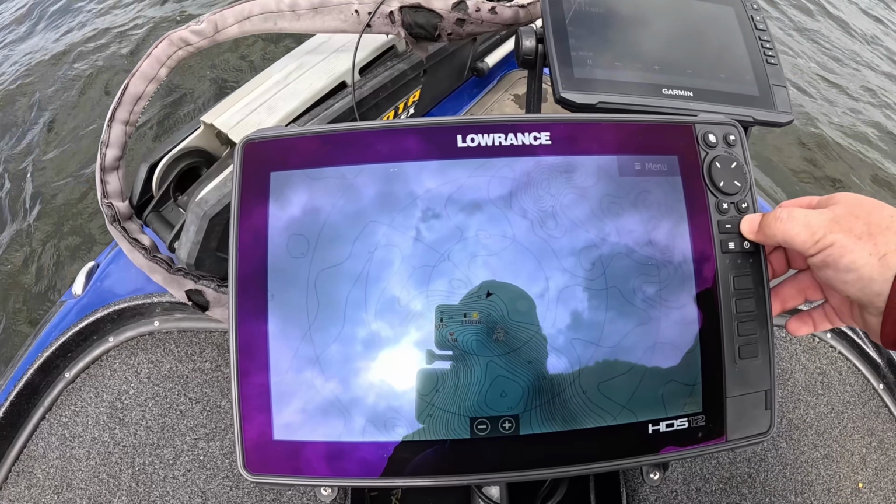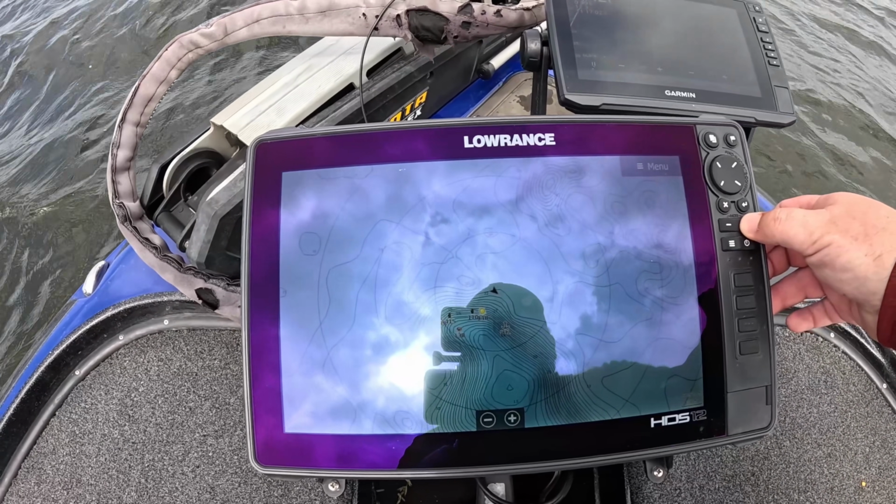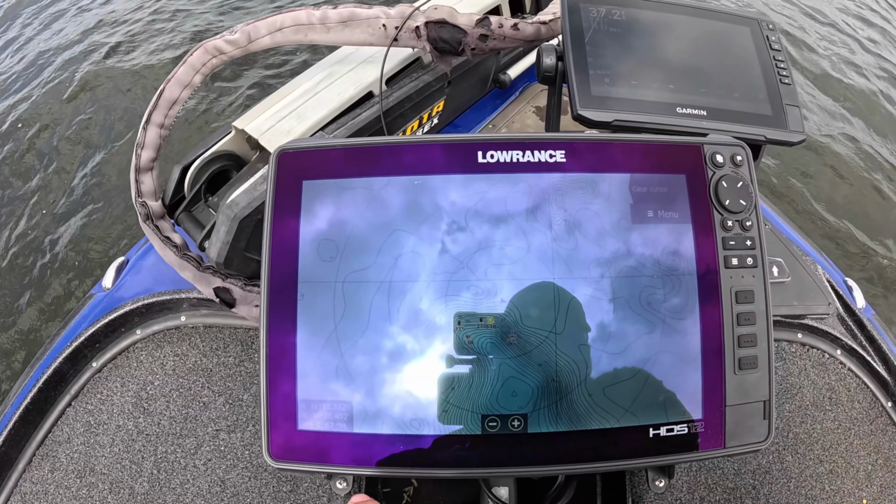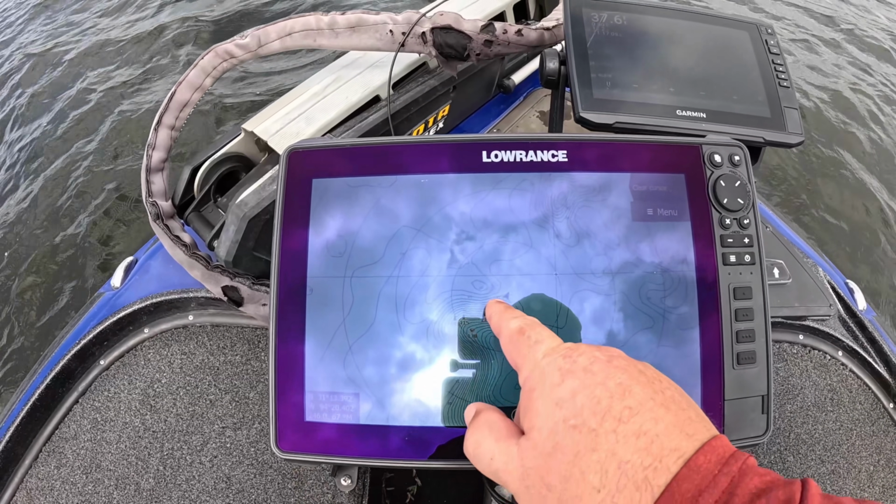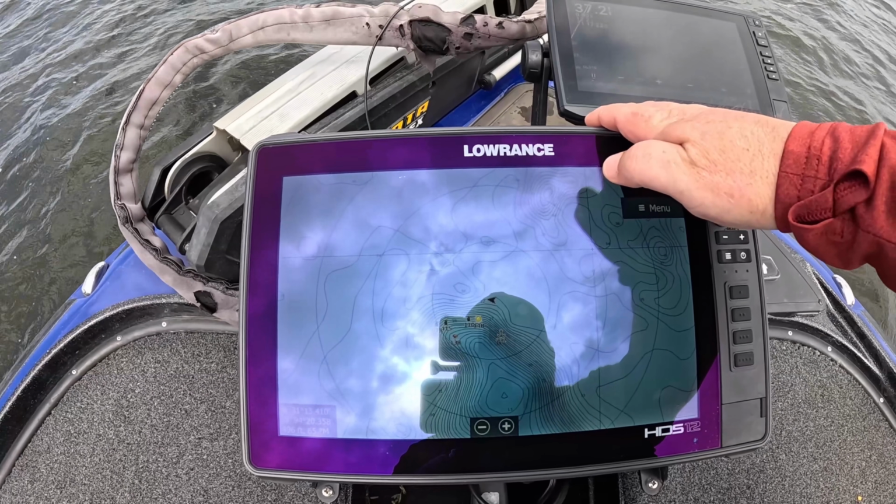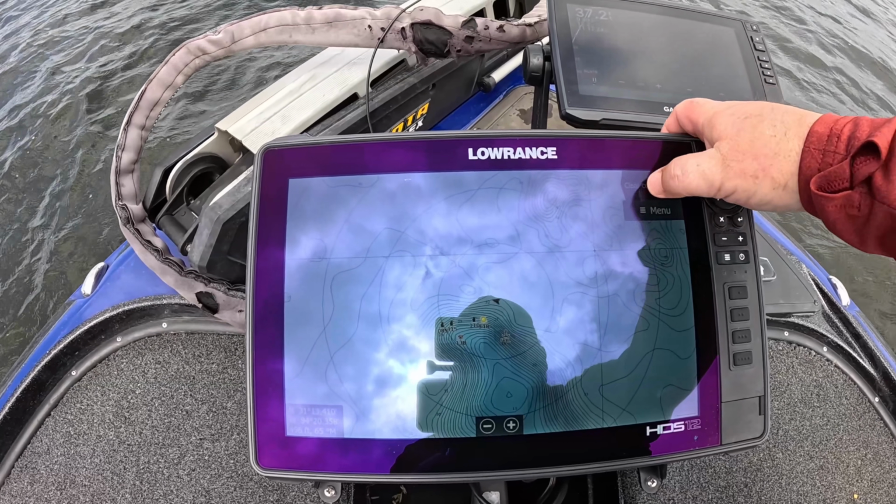If you zoom out or zoom in, it's going to change the distance whenever you click on the range rings. Watch, like right here, we're zoomed out. You click on the range ring, it says we're 246 away from that brush pile. If you click on the second one, we're 496 feet away. Now let me show you when I zoom in.